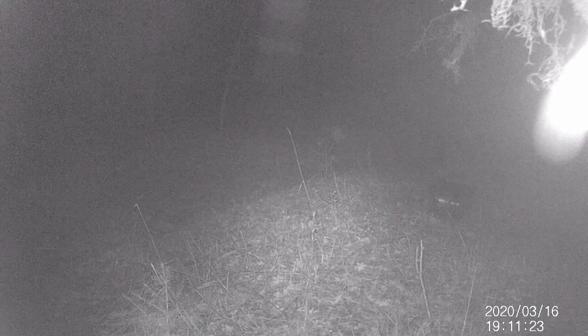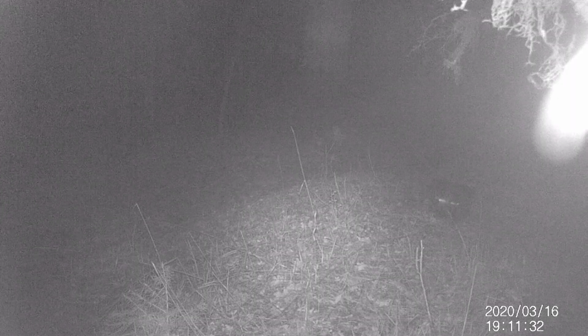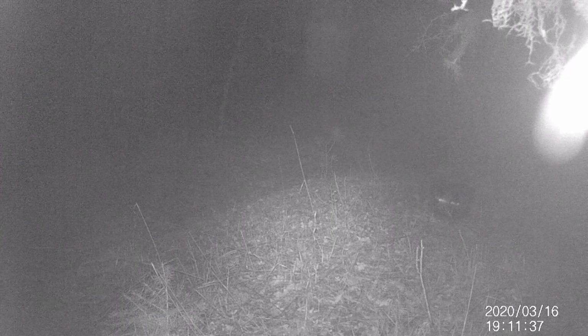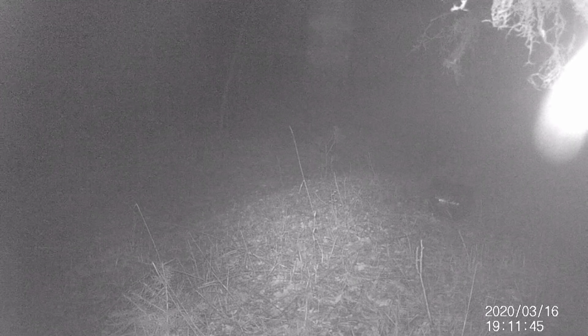Night, total night. It's at what's 18, 19, 11. That's 11 minutes after 7. Yeah, it gets about that dark around that time. That brightness you see off to the right of the screen, that is the infrared light that the camera is picking up, reflecting off of the material that's hanging off the side of the camera there. Let's go to the next one.